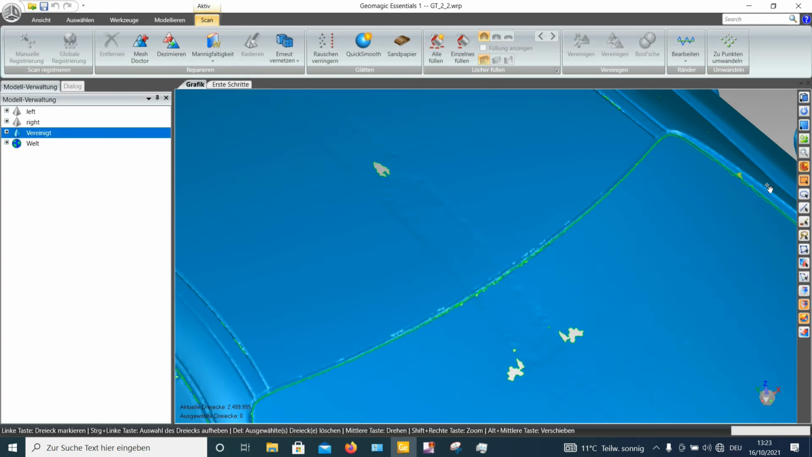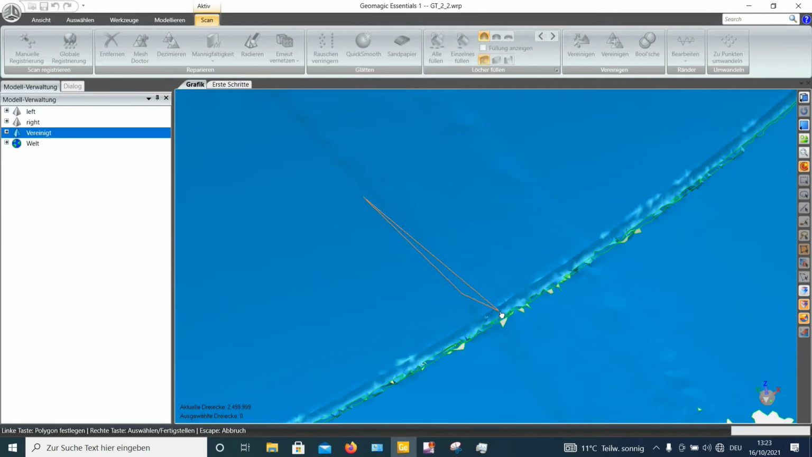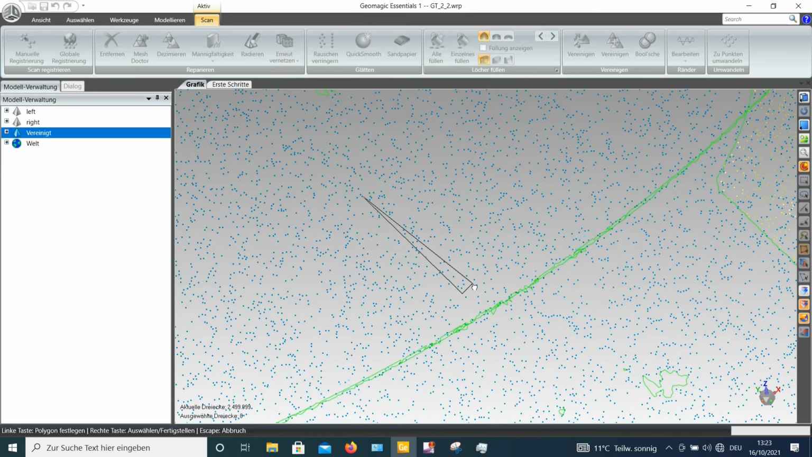So we are just activating the result mesh so we are able to work on it, and I will just select that area. Okay, selection.